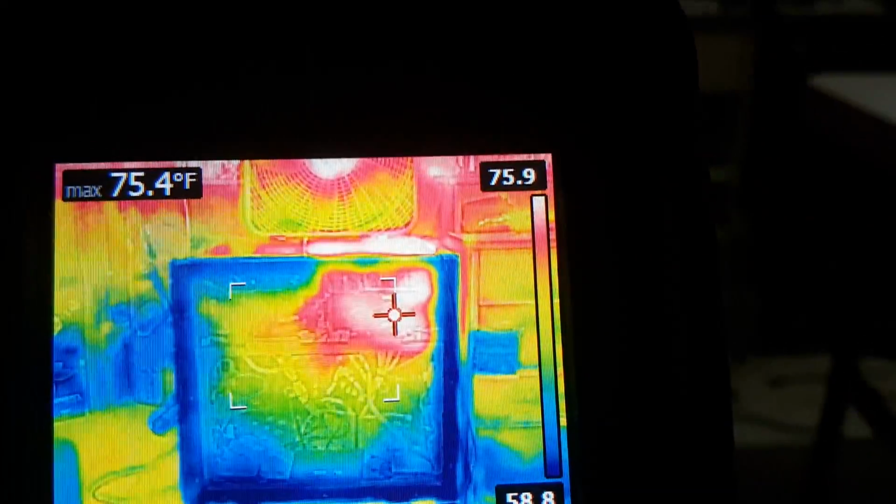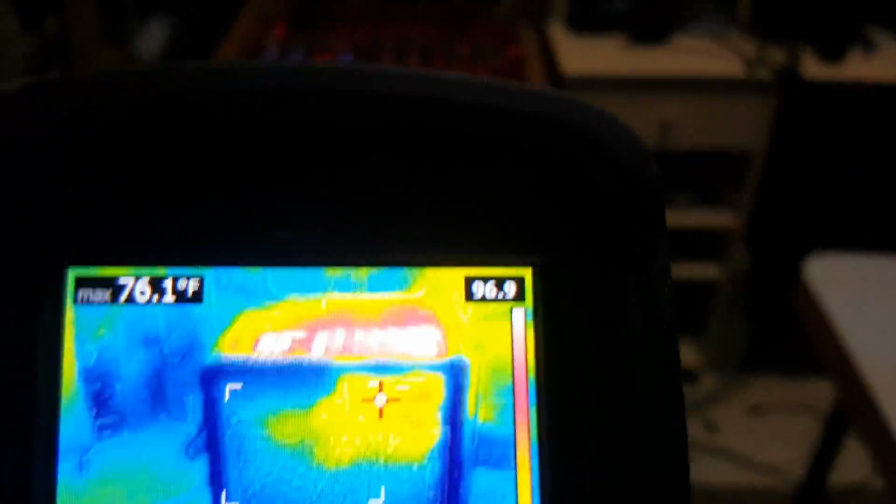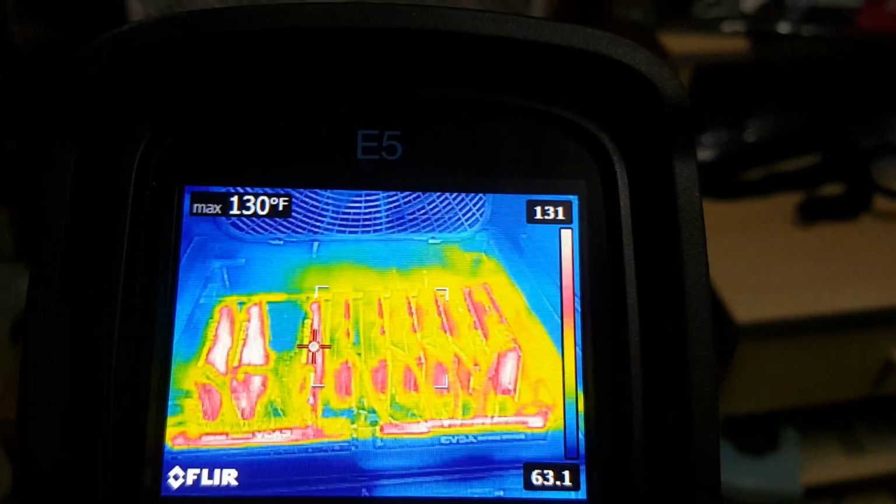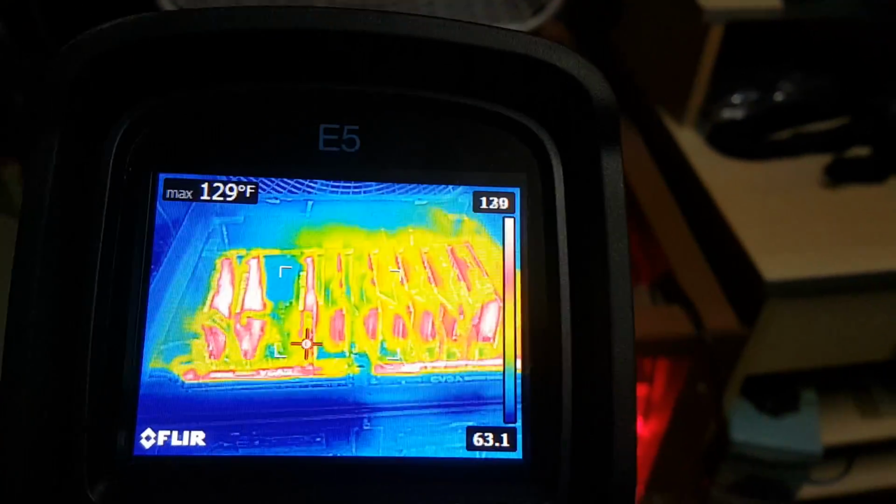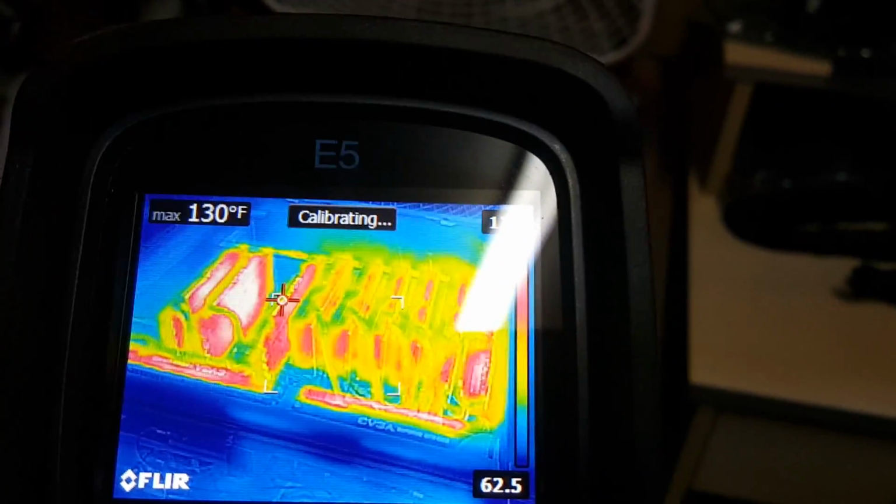It's 76 degrees right there in that zone now. We can see a whole little red bloom building on top of those cards. So this fan really does help quite a bit compared to, you know, hot air rises and cold air settles. So the hot air is naturally going to rise and then pull the cold air up from the bottom through the air filter. But I believe it's worth running the fan.